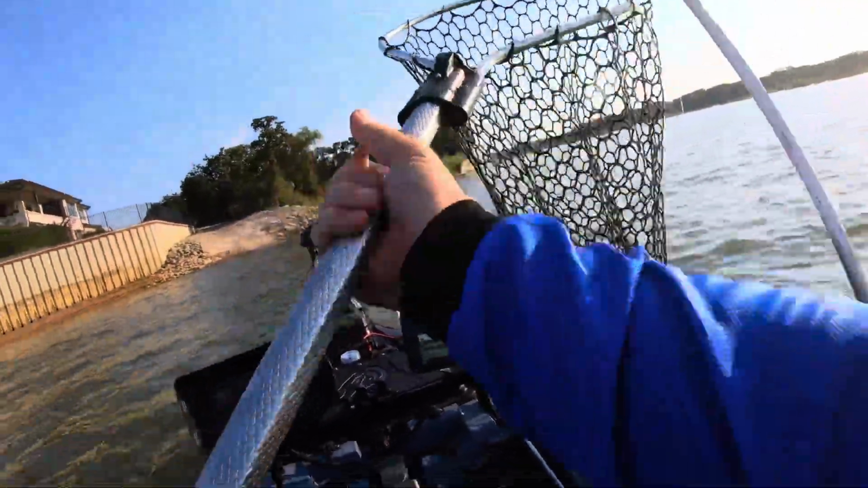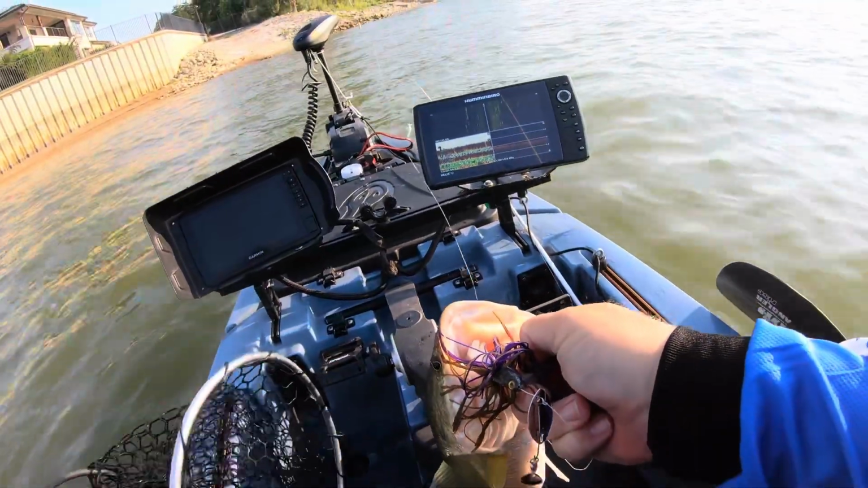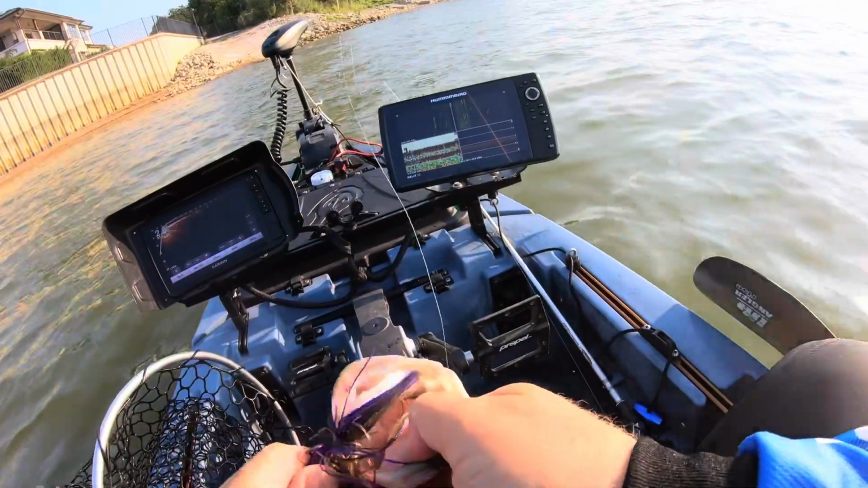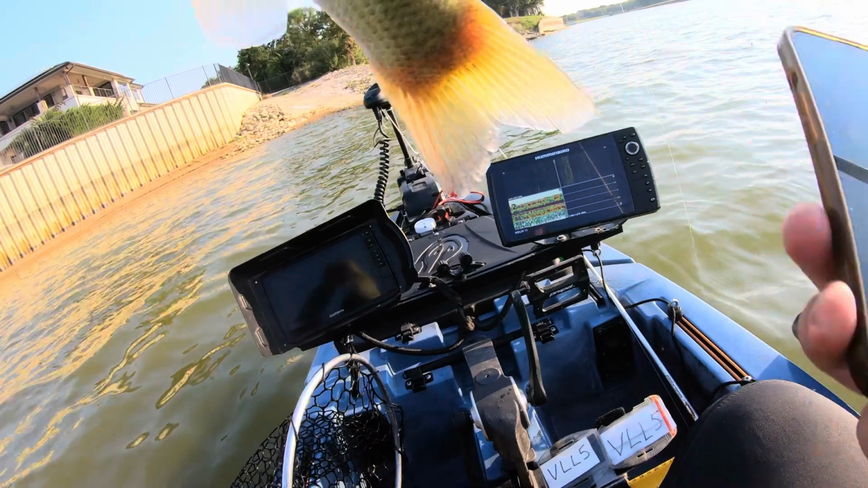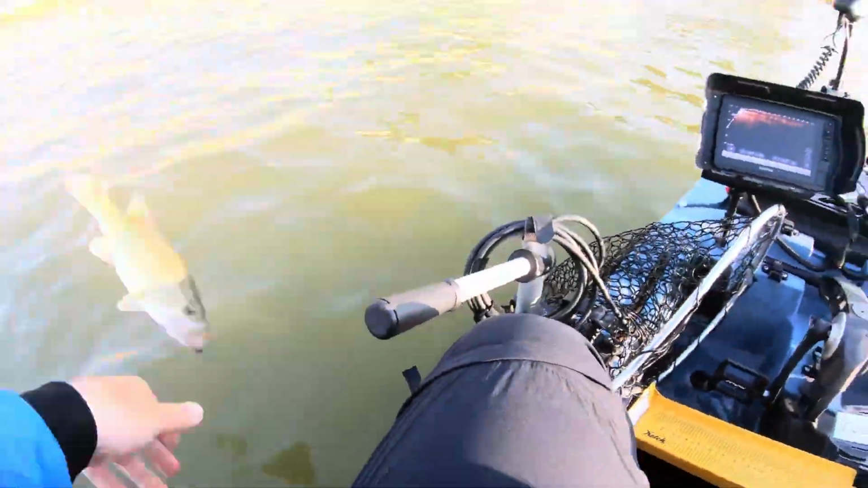Shaking shad. Shaking shad. All right, baby. All right, we're doing it. Nice and slow. Look at that. All right, 14 even. 14 even, number 2.